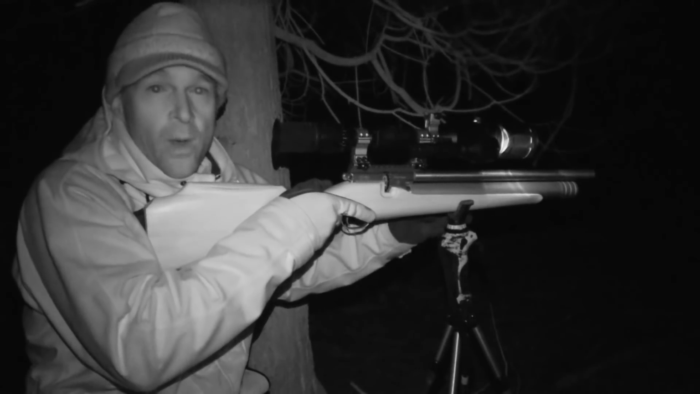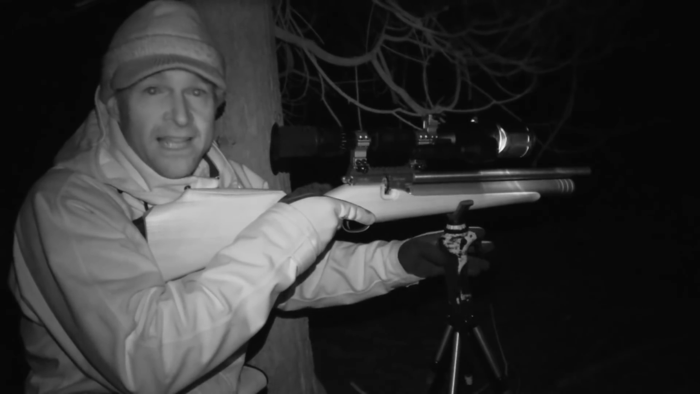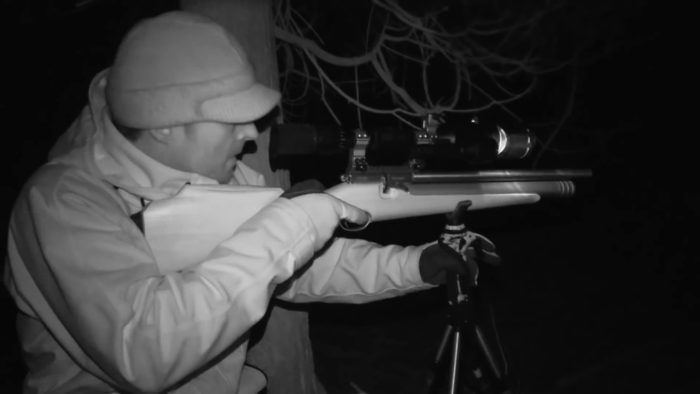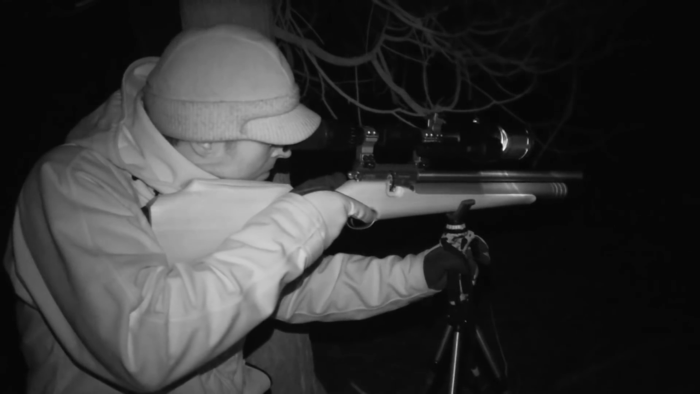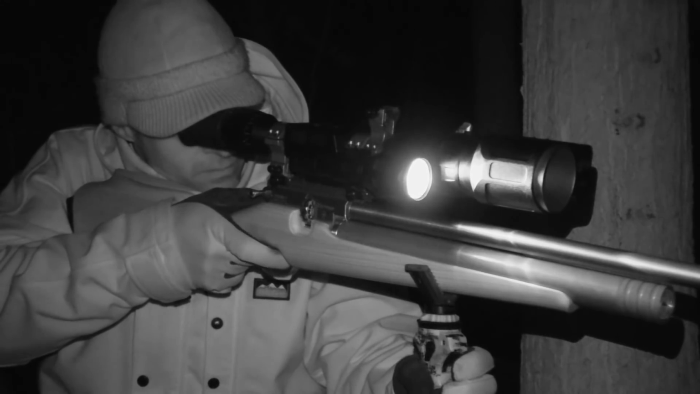Oh, that was another one from right in and amongst the undergrowth. They are definitely feeling safer under that cover now. Again, the camera can see the light from the illuminator, but the rats can't.